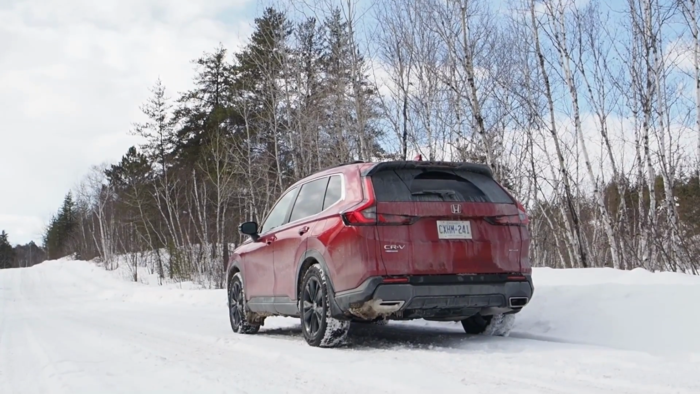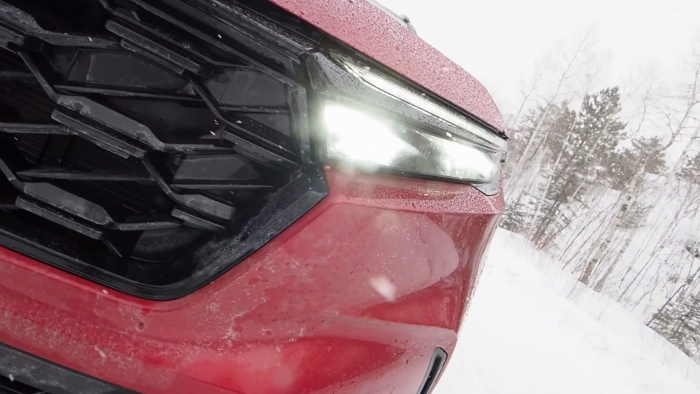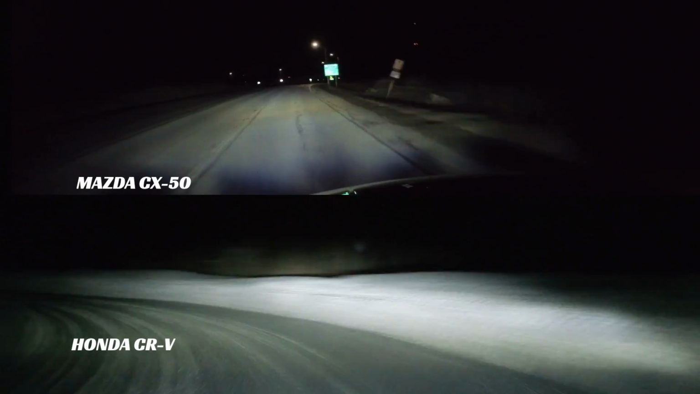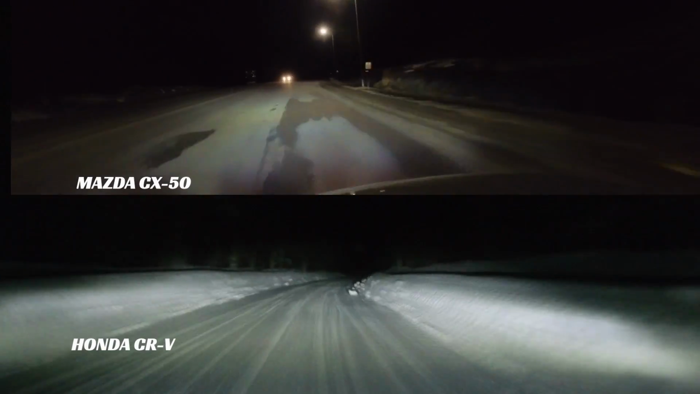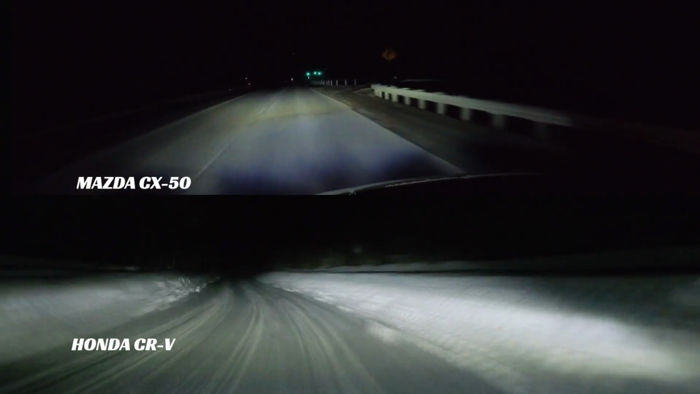And I'd say the exact same thing about the lighting system in the new Honda CR-V Hybrid. There are some subtle differences between the two, and the Mazda has adaptive beams that can turn into corners while the Honda CR-Vs are fixed. I wouldn't say one of these lighting systems is better than the other, though I'd happily tell you that they're two of my favorites, based on the past several 100,000 kilometers of testing in the dark.